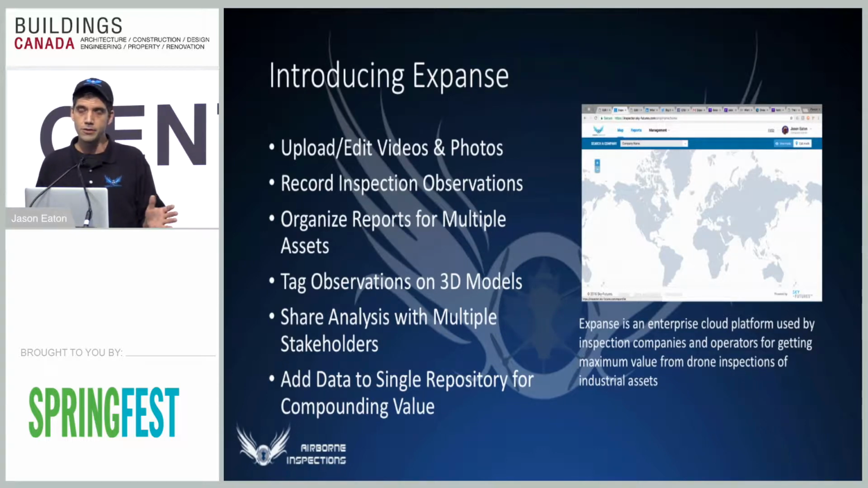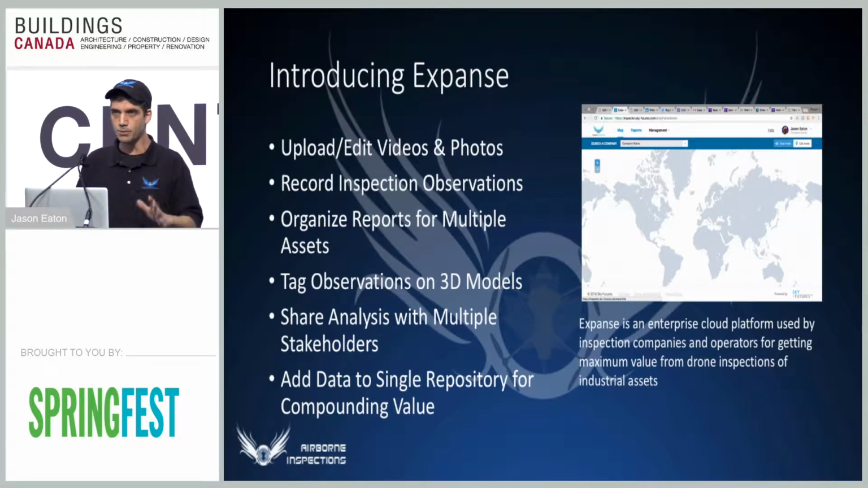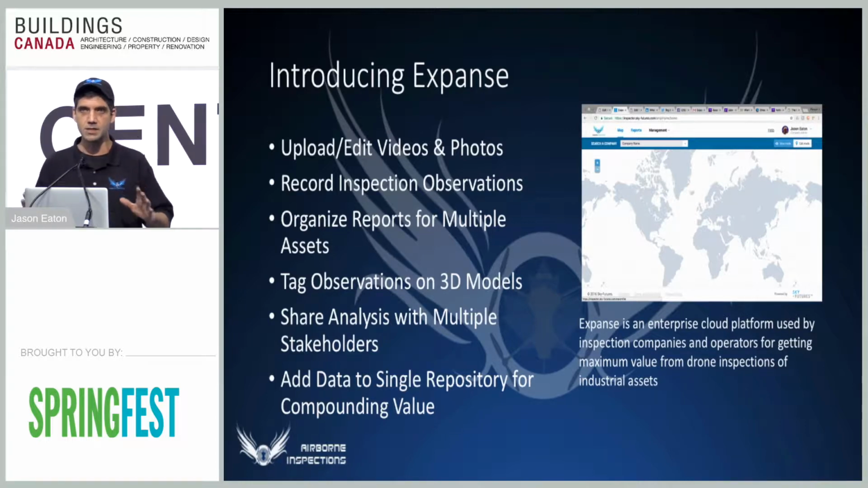The software that we use is called Expanse, and it's made by a company called Sky Futures out of Austria, I believe. What it is, is an enterprise cloud platform that's built specifically for industrial inspectors and drones. These guys have been flying drones for probably 7 or 8 years doing inspections. They had to find a way to actually communicate the data. They wrote the software, and we're using it.